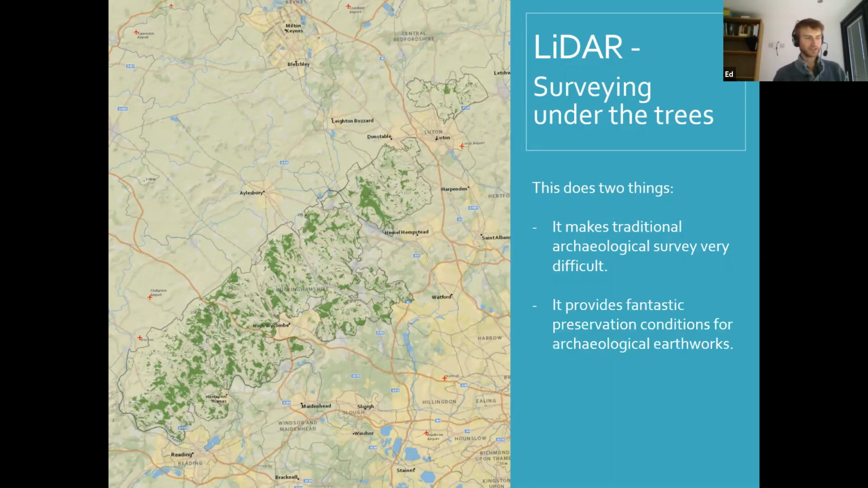However, it also comes with a bit of a bonus for us, which is that woodland actually preserves archaeology very well. Where we've had ploughed fields, of course, it's going to have been ploughed over year after year. That's going to be completely denuding and damaging any sites that might have existed there. Where we're out in open fields around the edge of our towns and villages today, they're at high risk of being developed into new housing estates, that kind of thing.